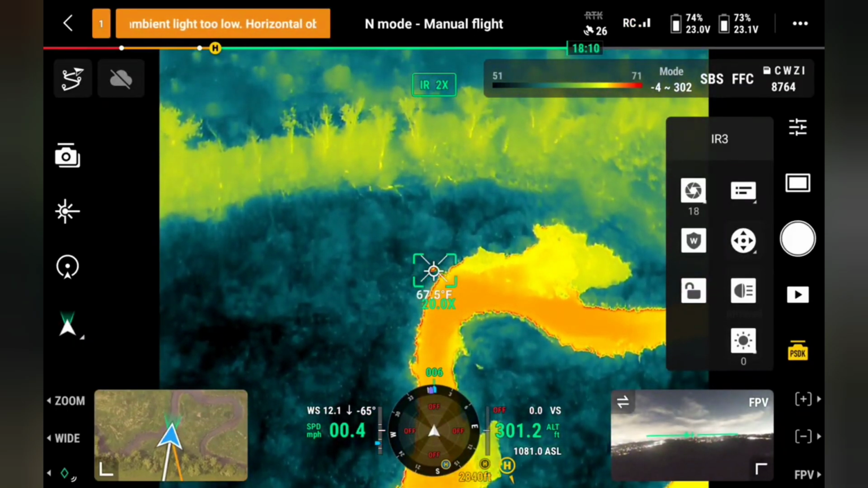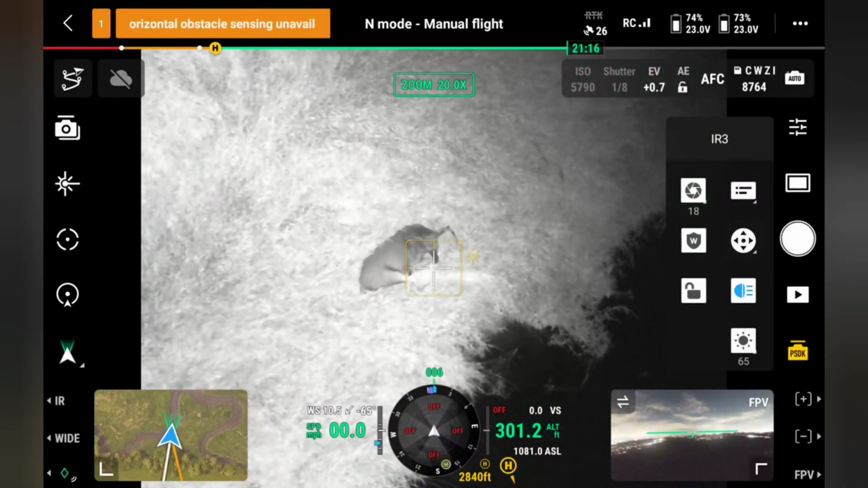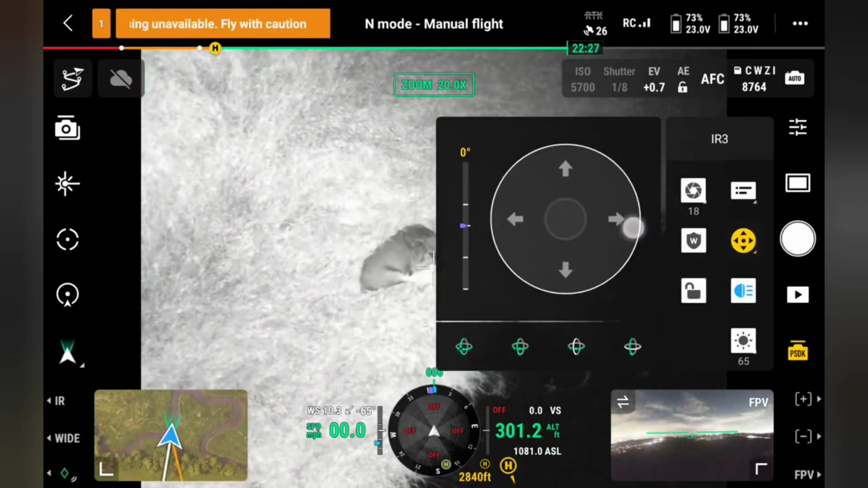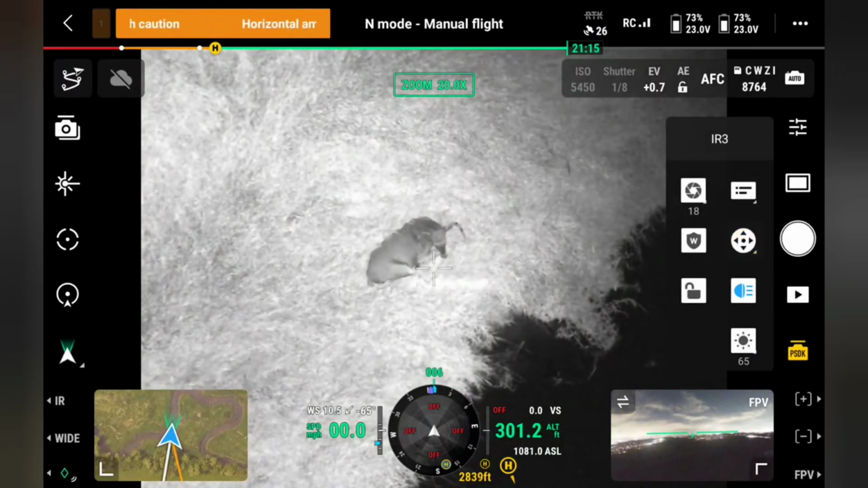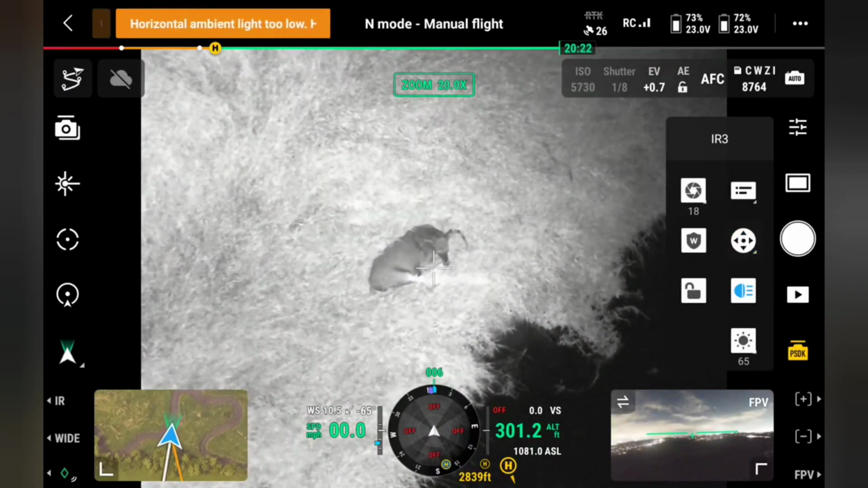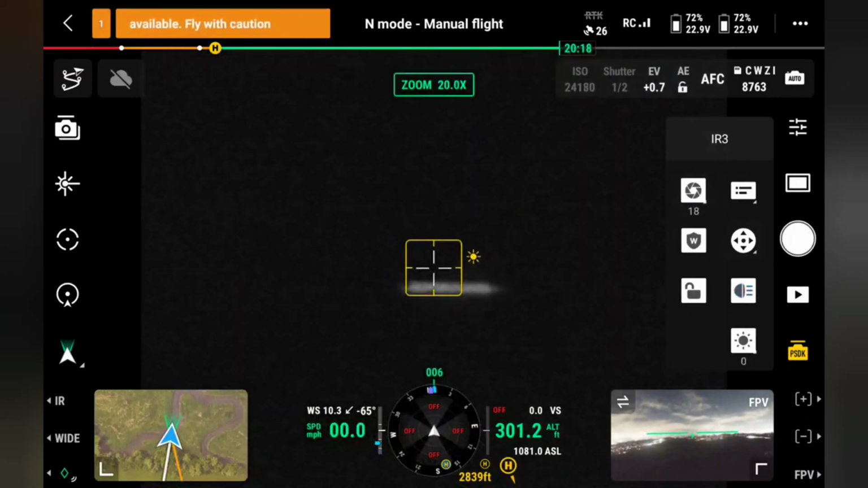And trying out the spotlight, the infrared spotlight. It's decent. It does seem to be pulsating a little bit, but you can definitely see what that animal is.